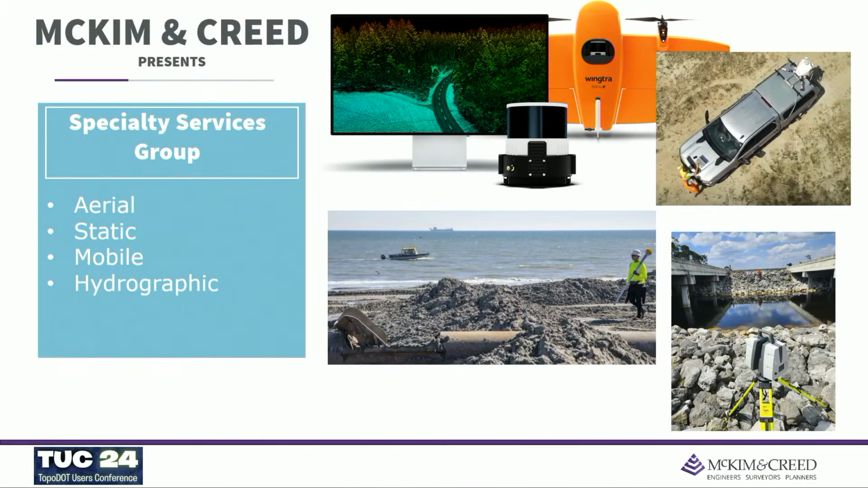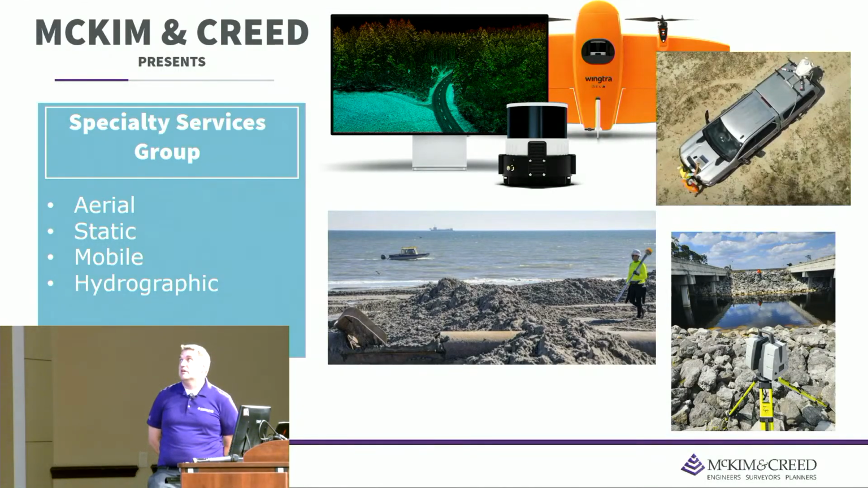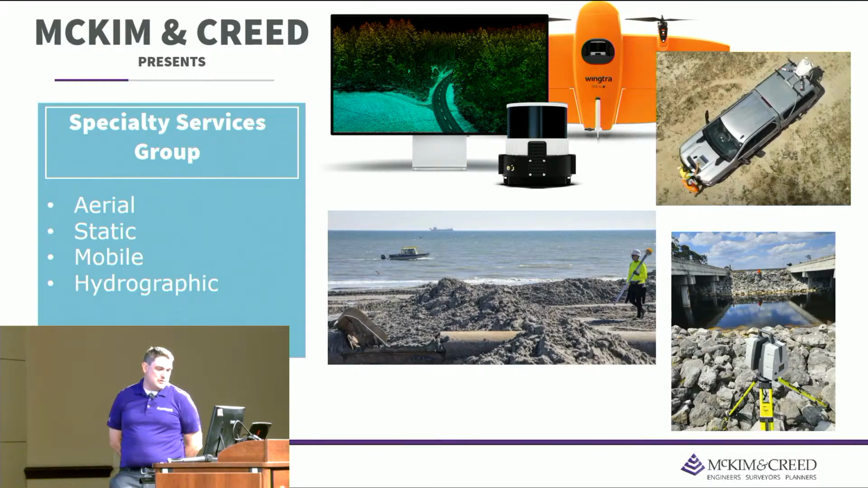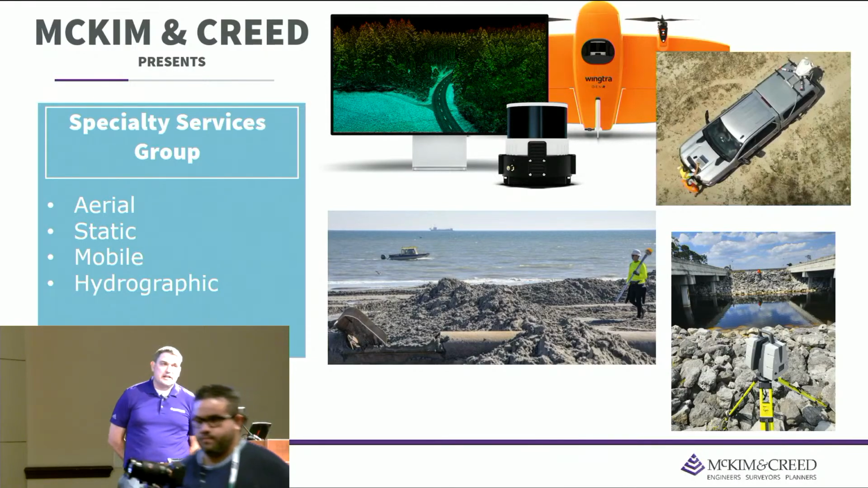So not only did McKim Creed expand and revamp terrestrial LiDAR services, but we decided to group together several of our specialty services that McKim Creed offers. This allows us to tap into resources and also break down those boundaries. We can cross-train some technicians who do a lot of similar workflows, just in a different department: static, aerial, mobile.